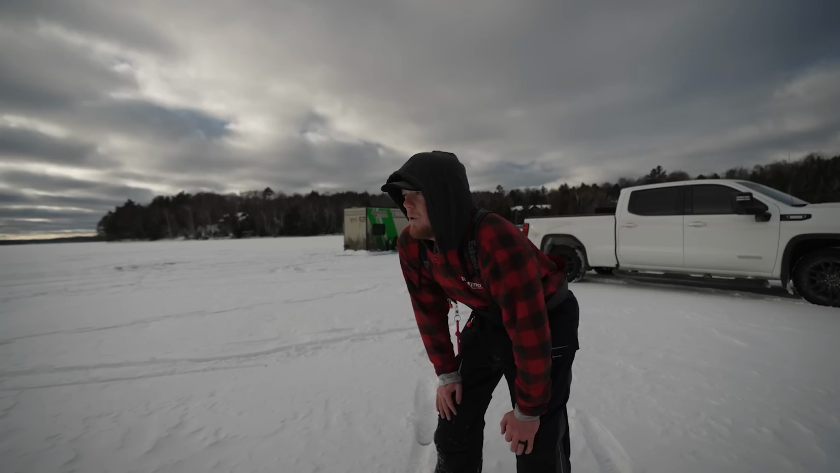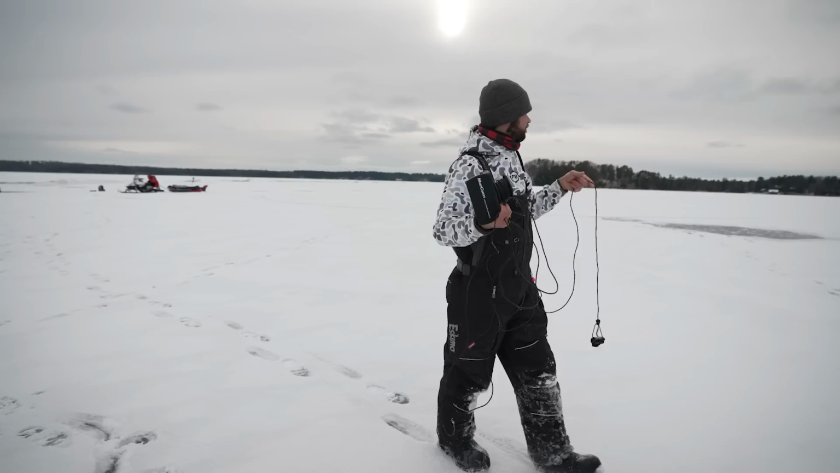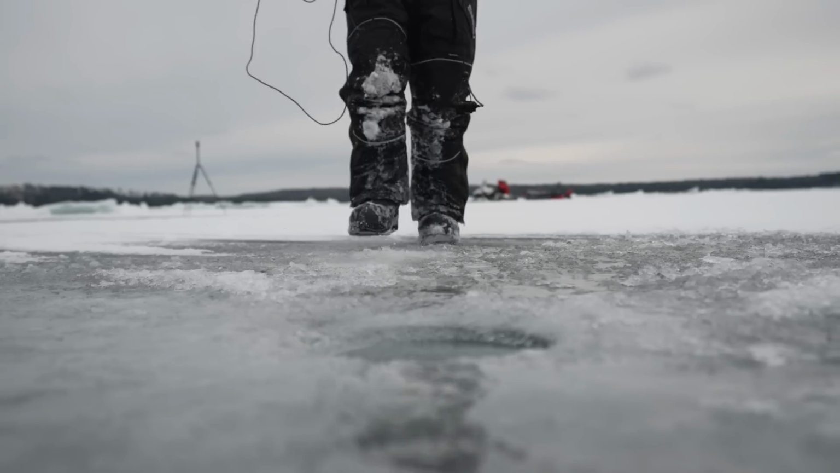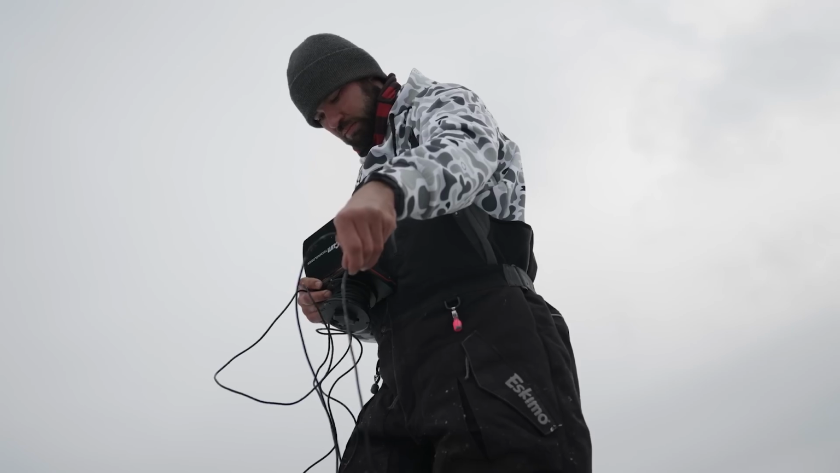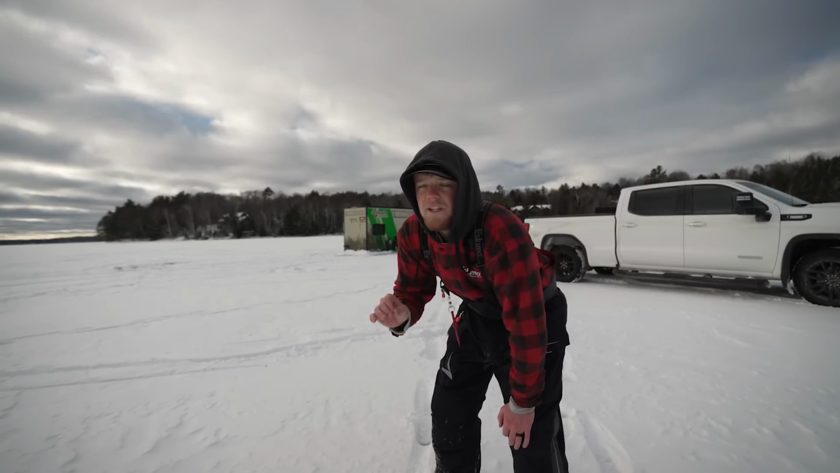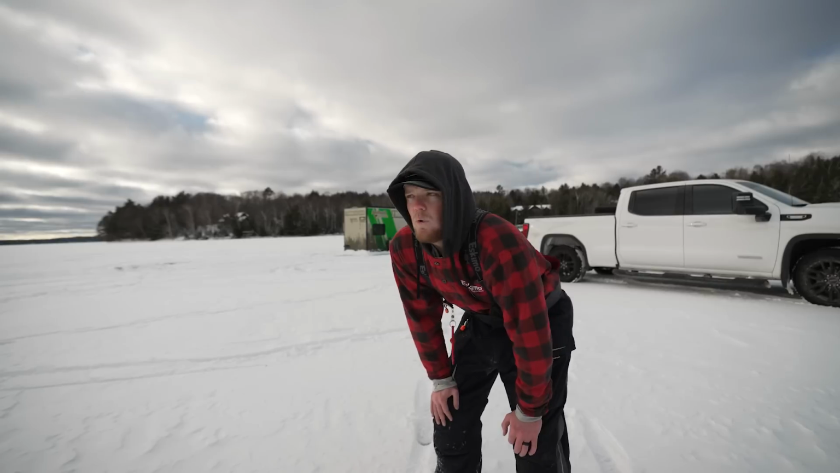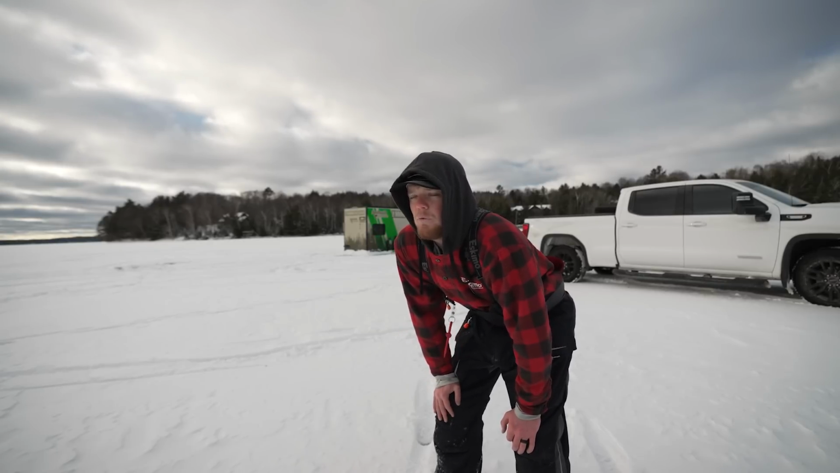We're kind of doing what we normally do, looking for weed edges and rocks, very similar to what Nick and I did just a week ago here. So we're hoping for some big fish tonight. That's the plan. And I know I've been saying that in every video, but we really took the time this time to find some solid weed edges, and we're feeling pretty good about it.